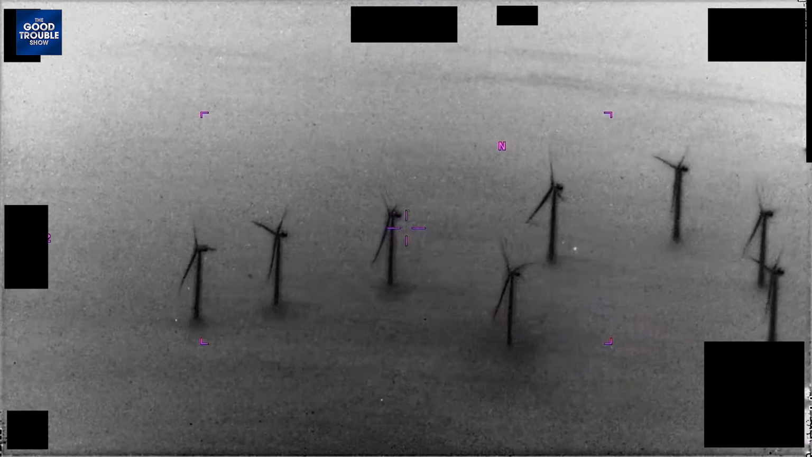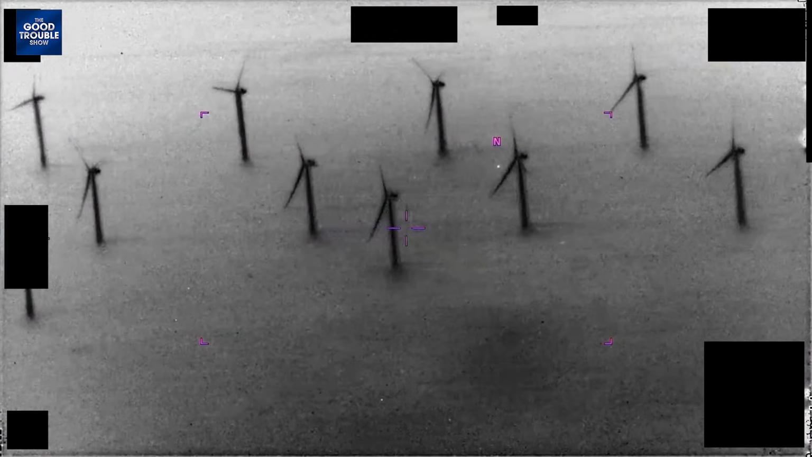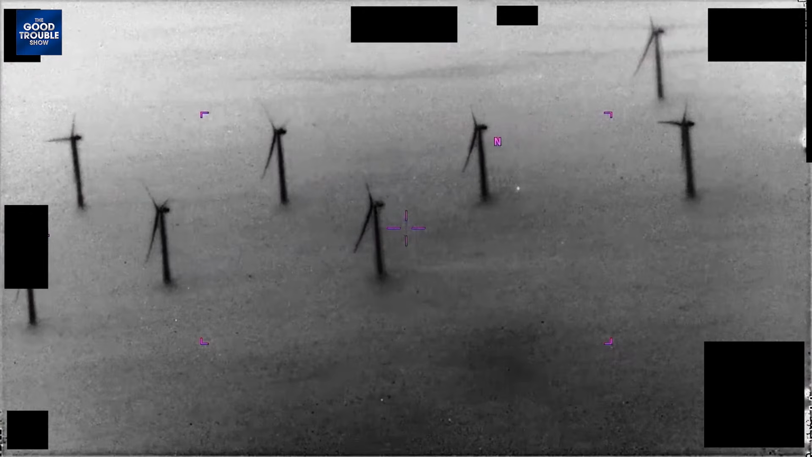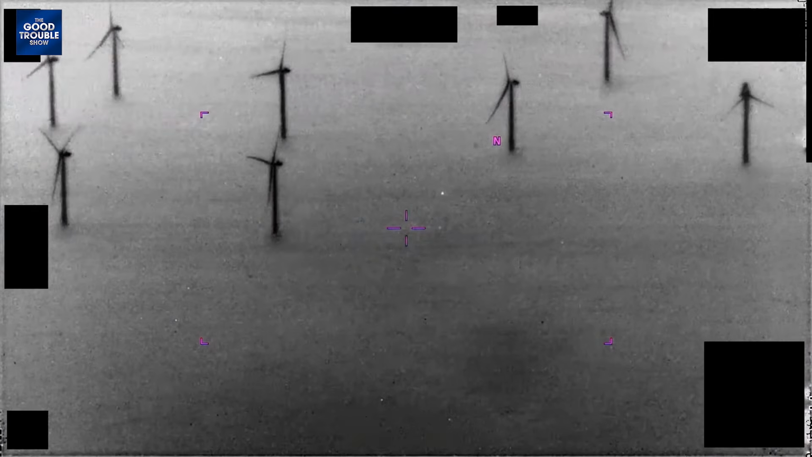One thing I've noticed, and again, I can't really slow this down, is that you will see the dot blip out in some places and not in others, which to me says that in some places it's being blocked, in front or behind. Yeah, I can definitely see that it's going in between.